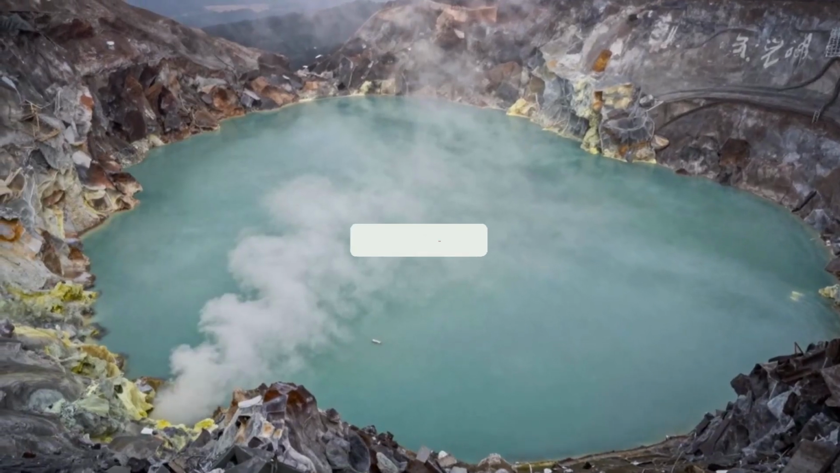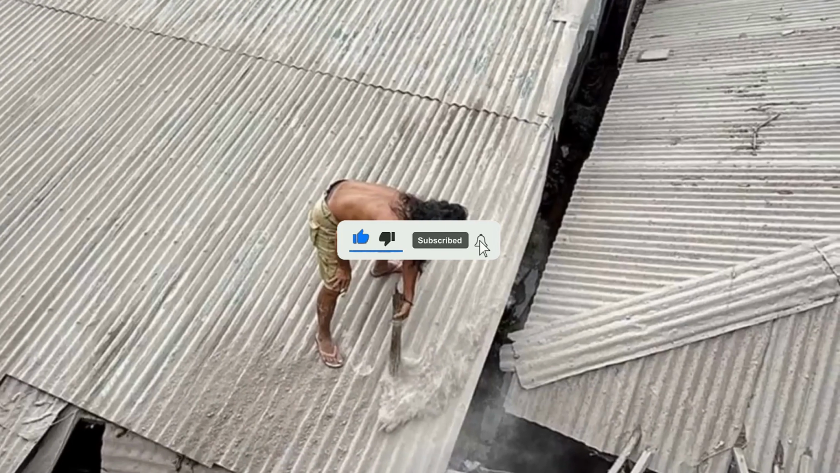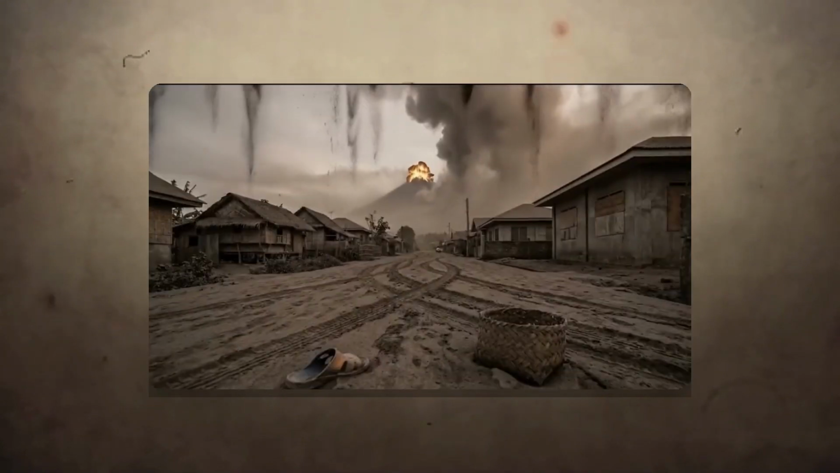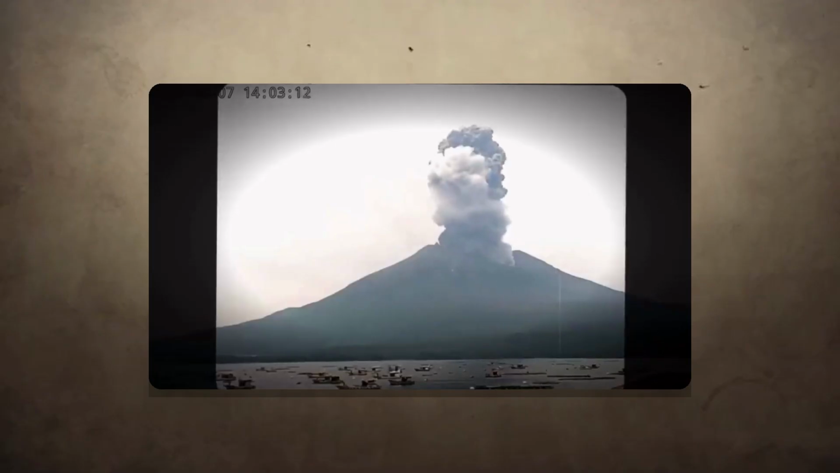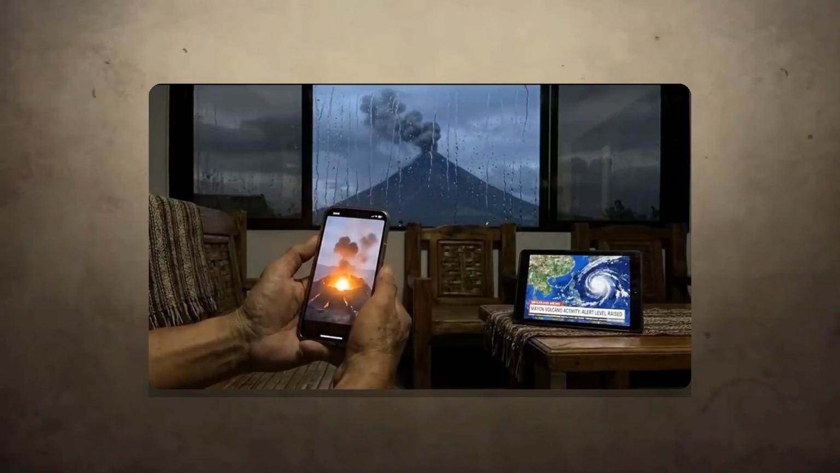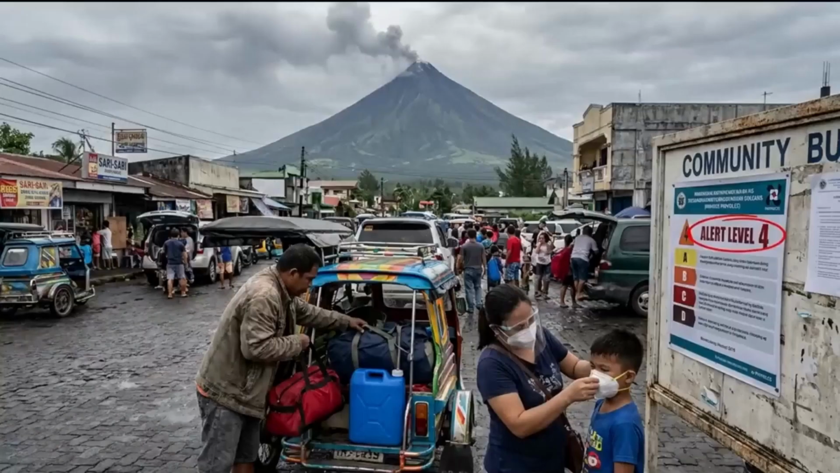The crater lake itself was boiling, a pressurized cauldron of acid and dissolved minerals. This eruption was not a surprise. It was an inevitability. And here is what made it so much worse. The community's relationship with Taal is a paradox of danger and dependence. Taal is not just a geological feature. It is an economic engine.